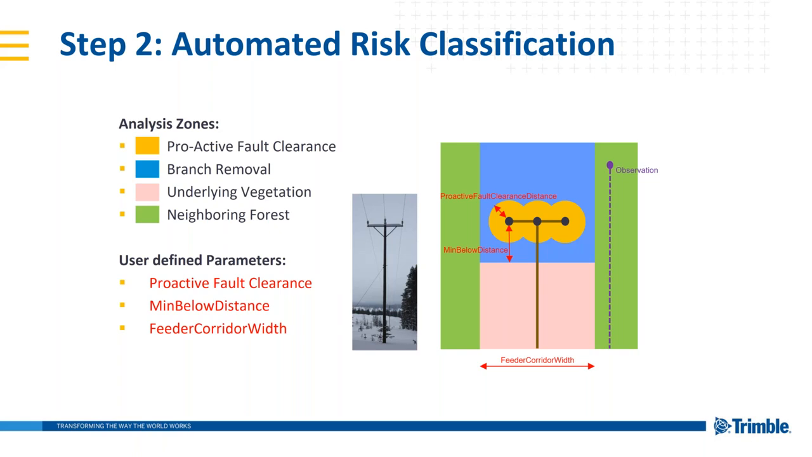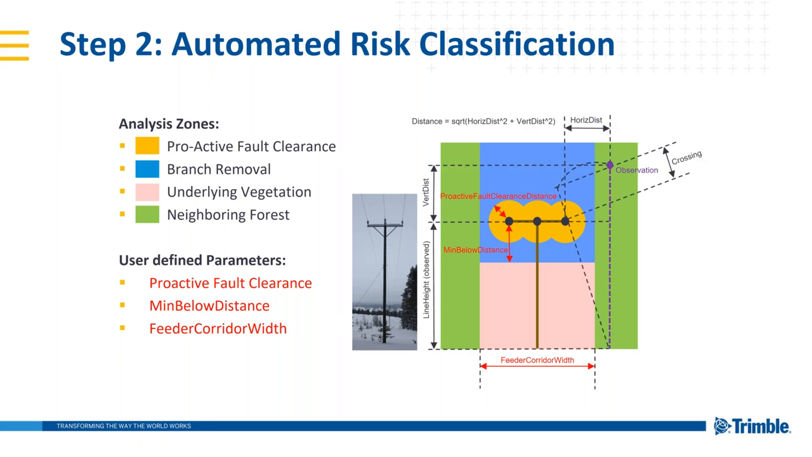There are obviously going to be trees outside of the actual physical right-of-way or corridor that are still high enough to pose a threat of falling on or touching the power line. These are also things we want to identify automatically. And we have formulas that we can use to calculate these distances, with the crossing offset being the last parameter that we use within our rule set.